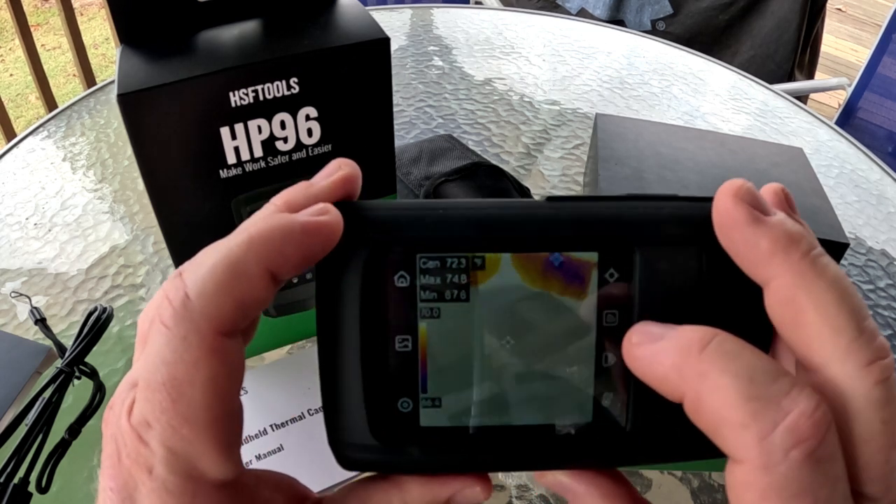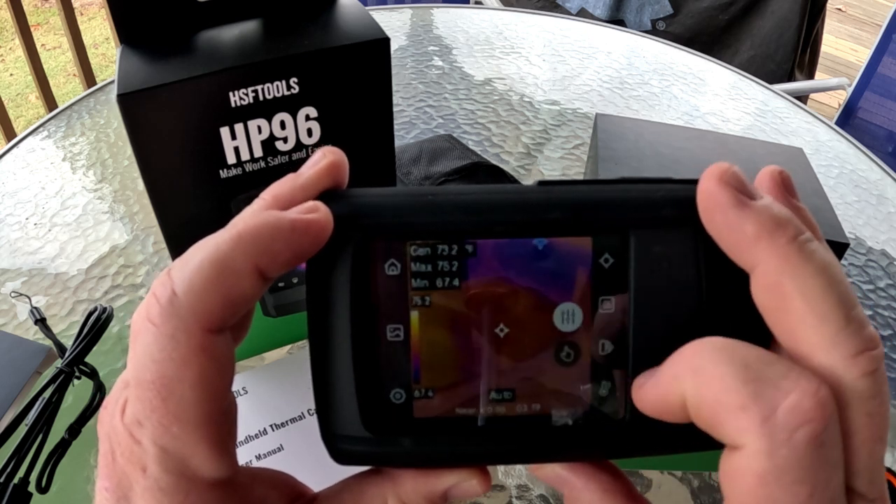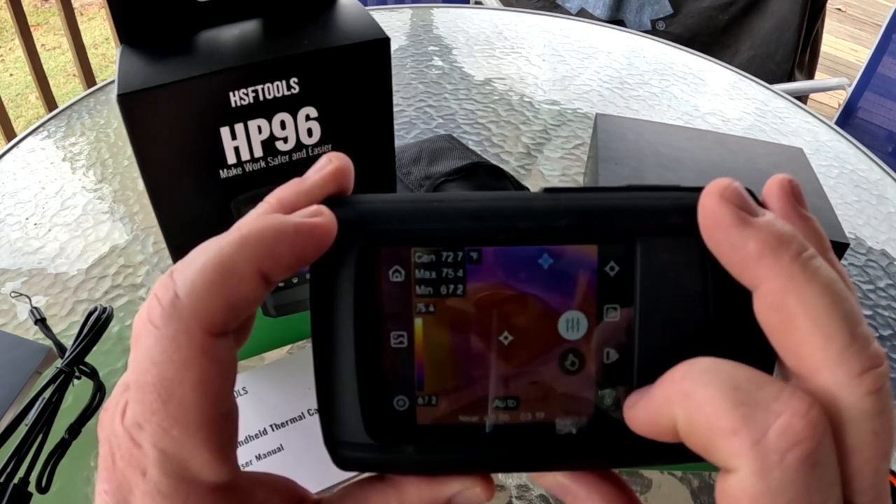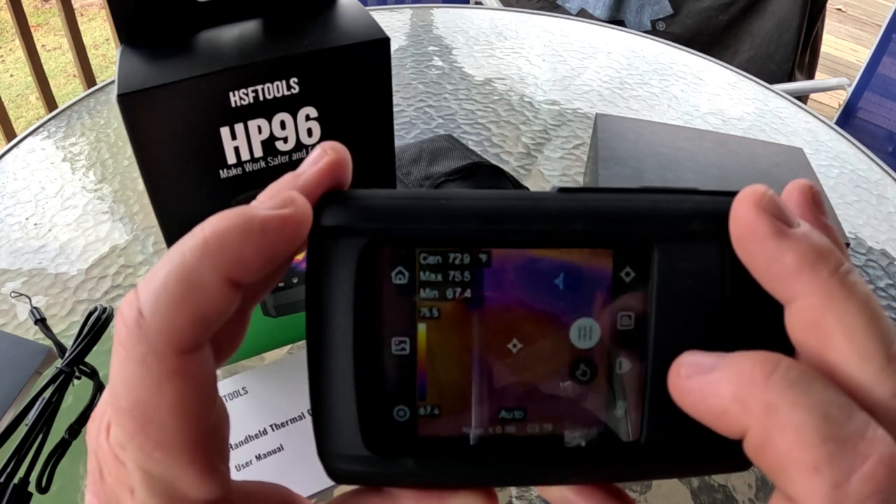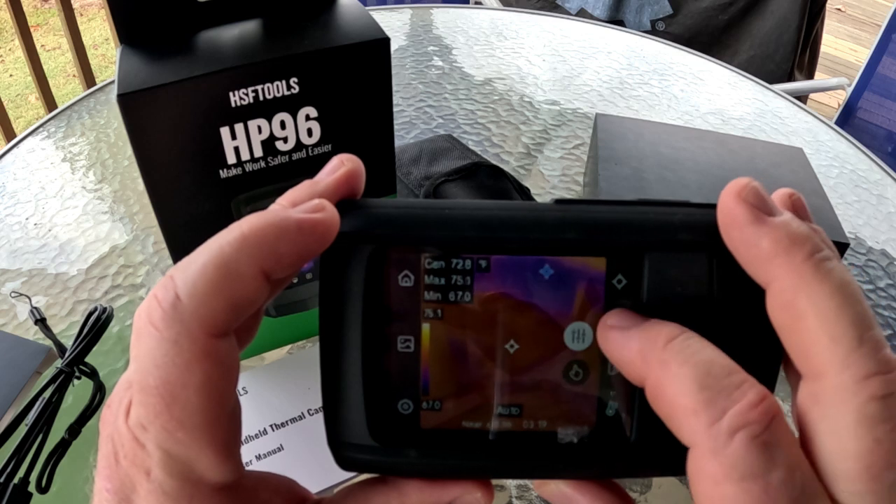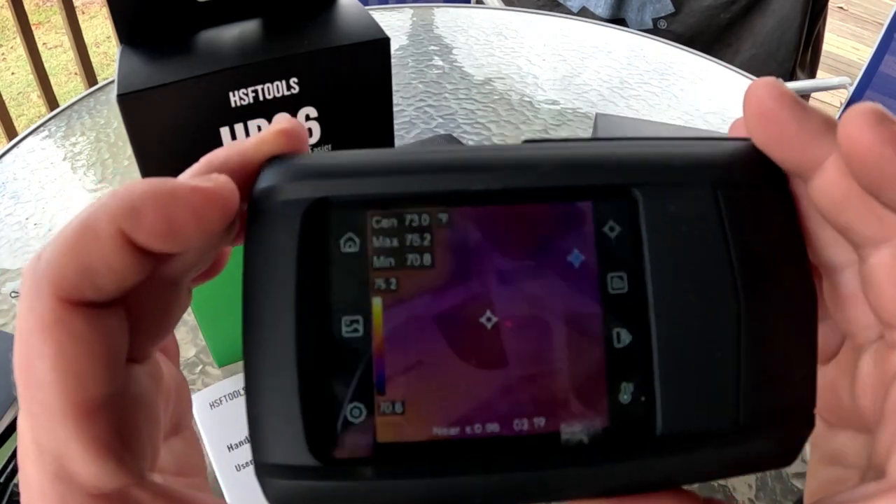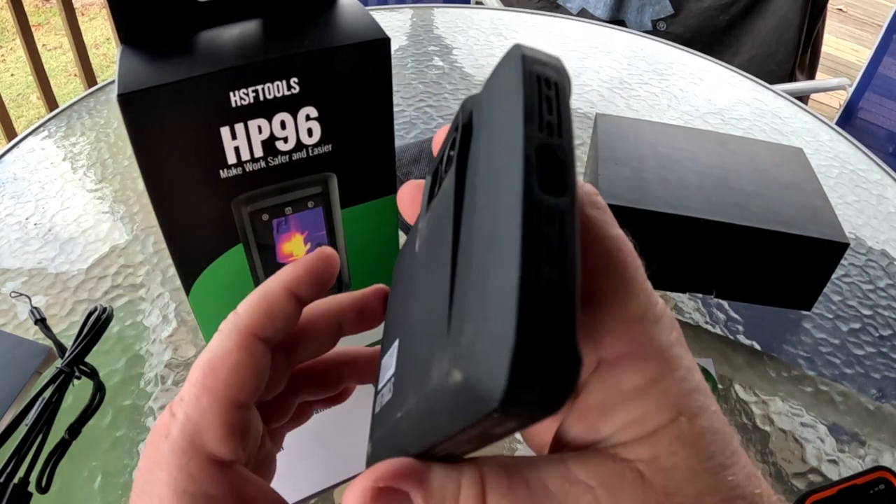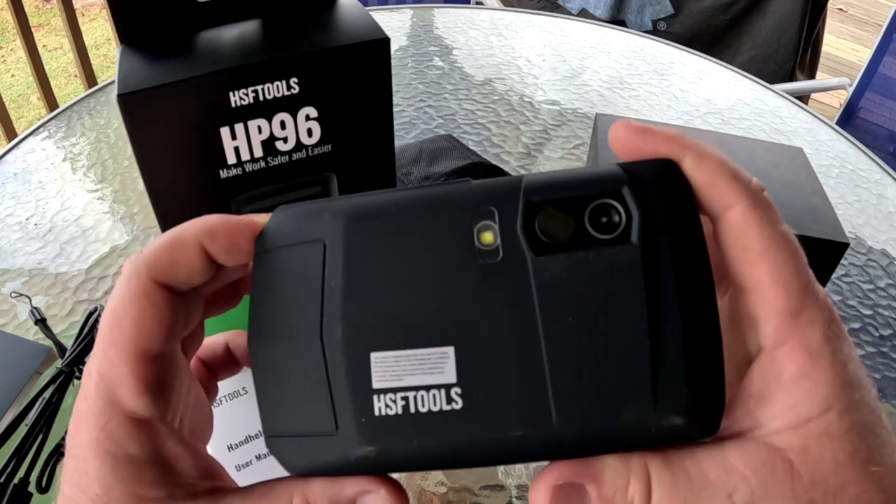So anyway, I'm going to have to check this temperature thing because now it's showing me a wider screen. Go back there, so that's going to be my normal operation, auto. So it just auto sets your image and your temperature scales for you. And back to the home screen, and there we are. I mean, it's pretty slim. It's kind of like having a cell phone in your hand, really.